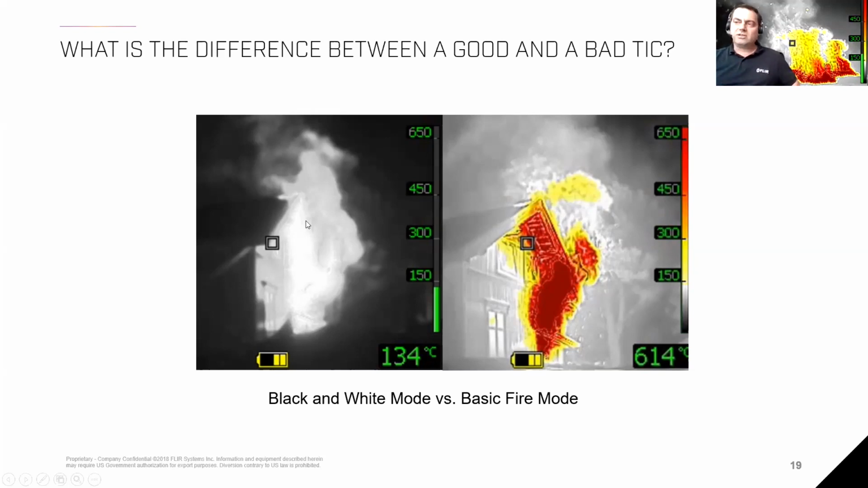On the one side, you know, okay, I know it is hot here, but it's not really visualized. But on the right-hand side, you can see, okay, red there, it's really hot. You can clearly see the structure as well. And you can make a qualified decision again on what to do here, right?